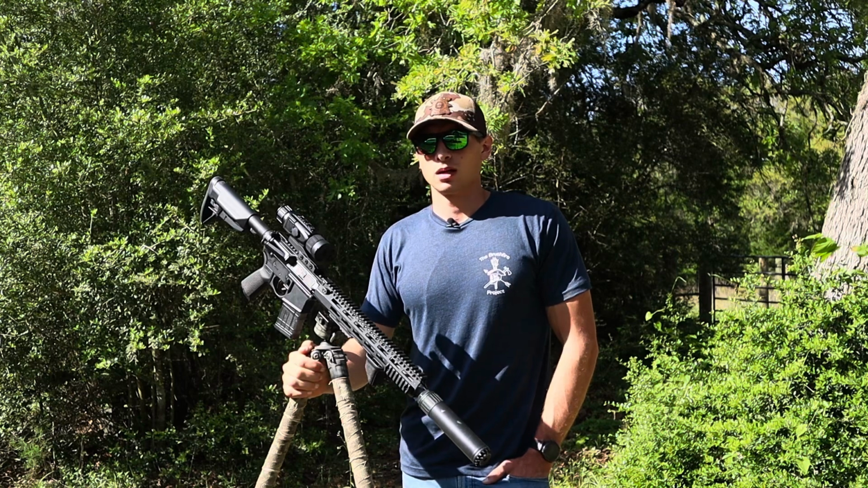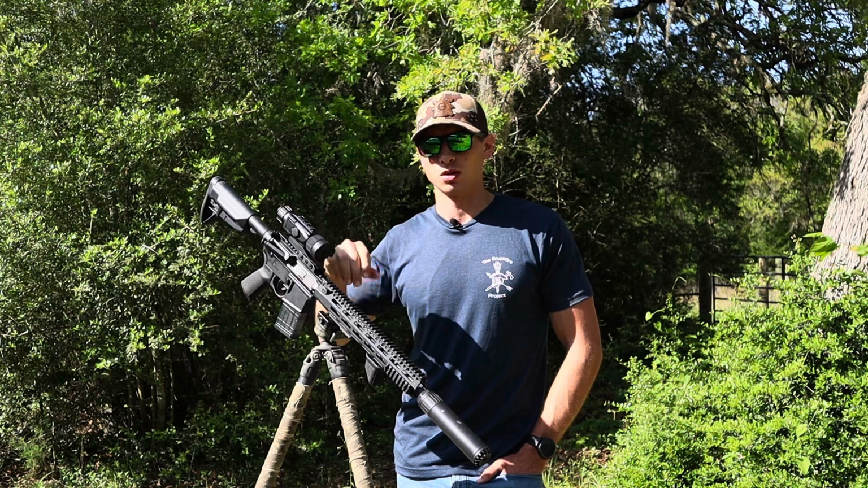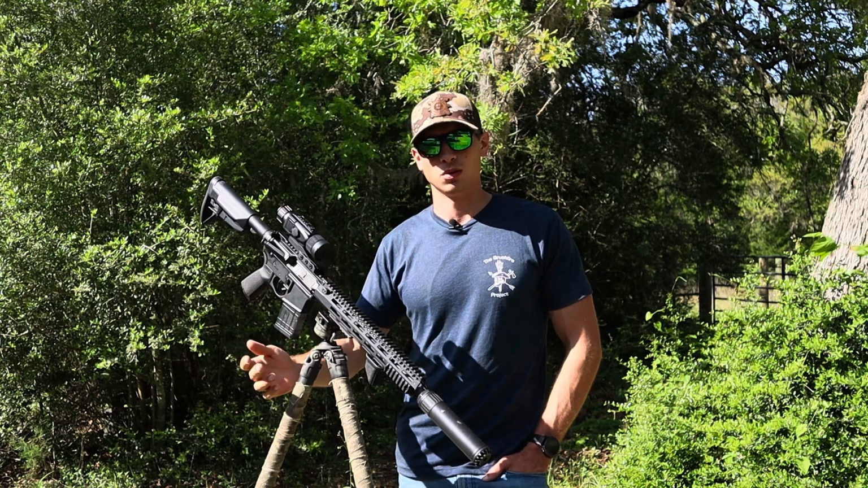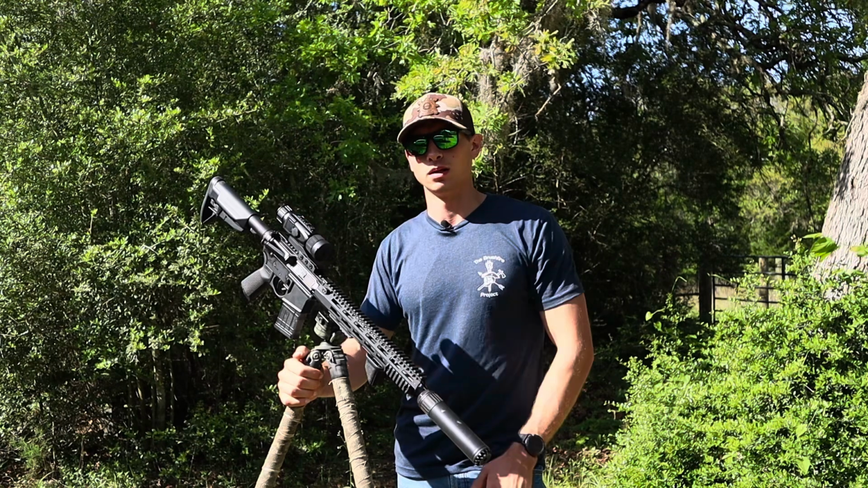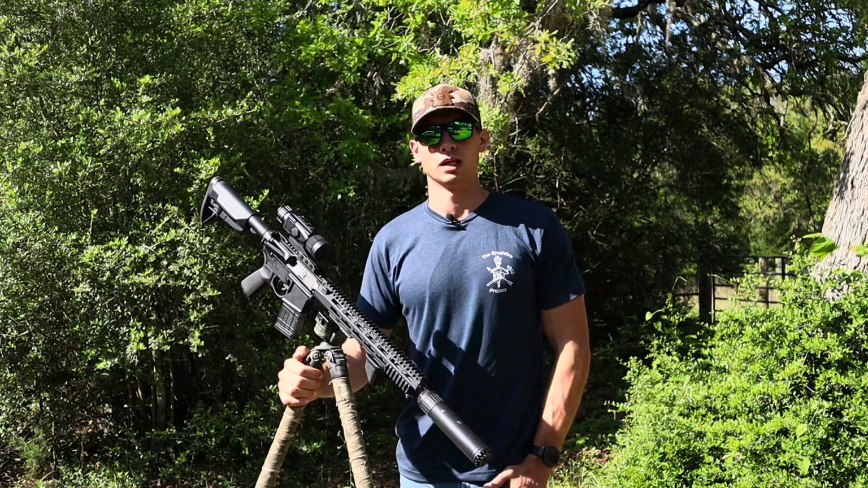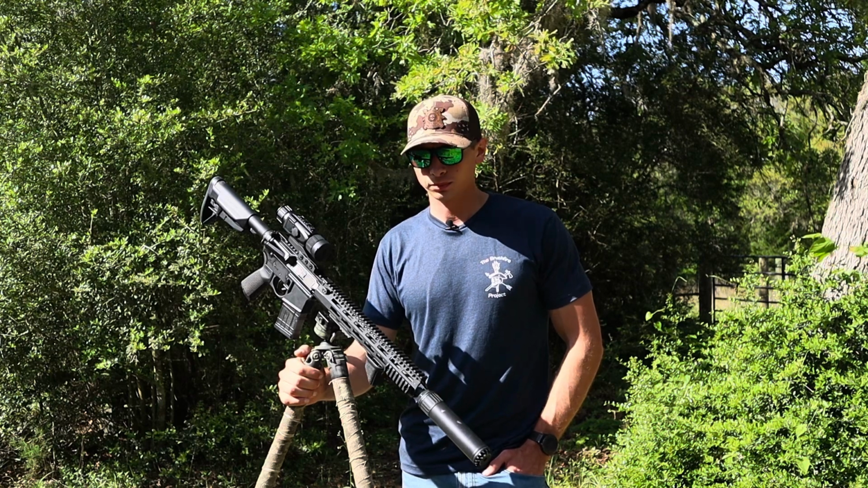That can be kind of frustrating, but it's really not too bad, it only takes about 10 seconds to switch it over. It's pretty intuitive, but it is kind of annoying that you can't just click the record button and start recording when you're in the recoil initiated mode. So that's a little bit frustrating.